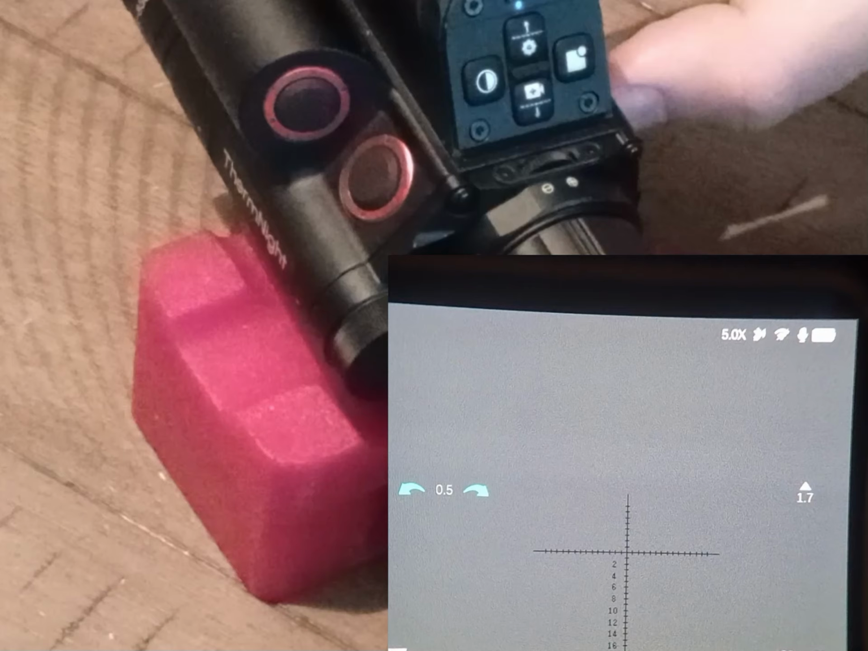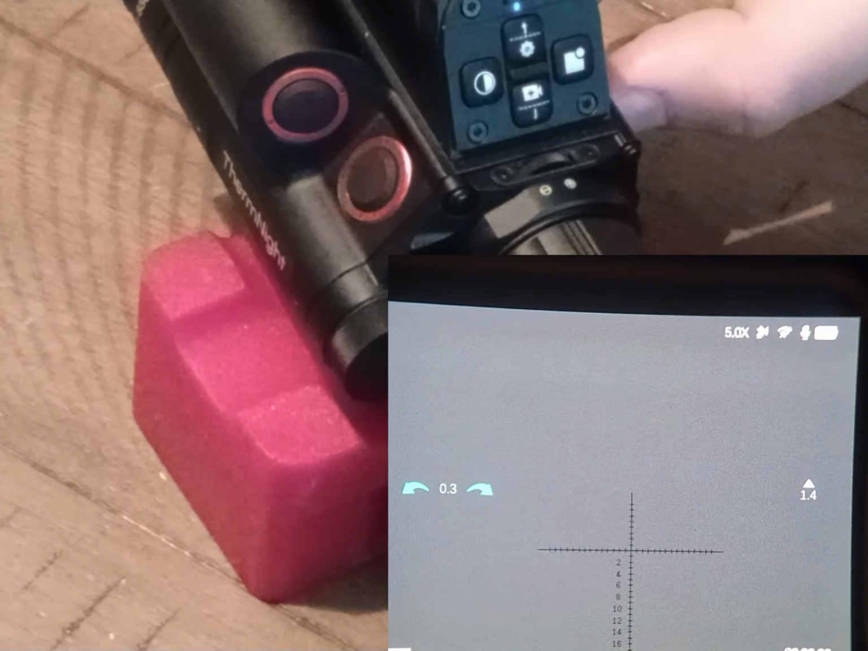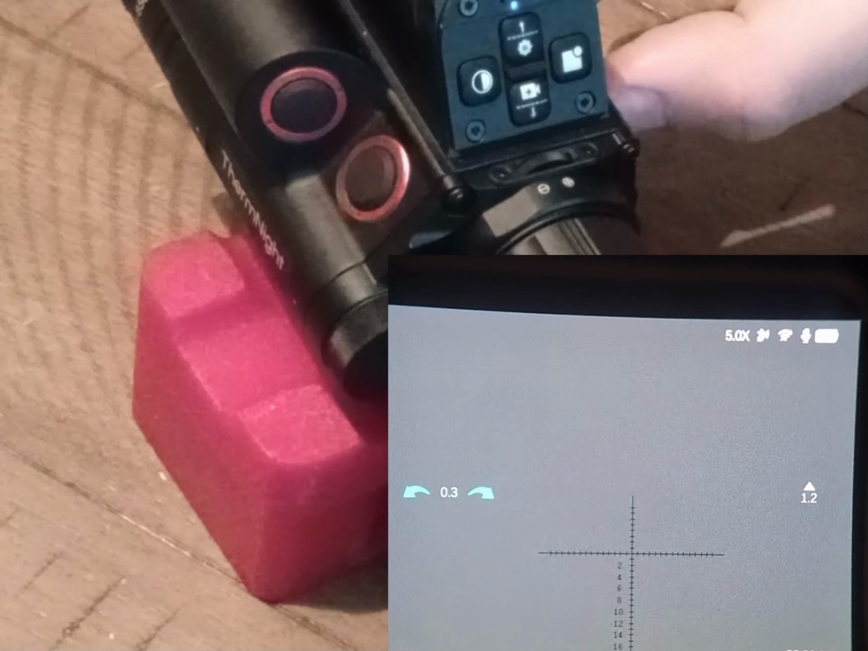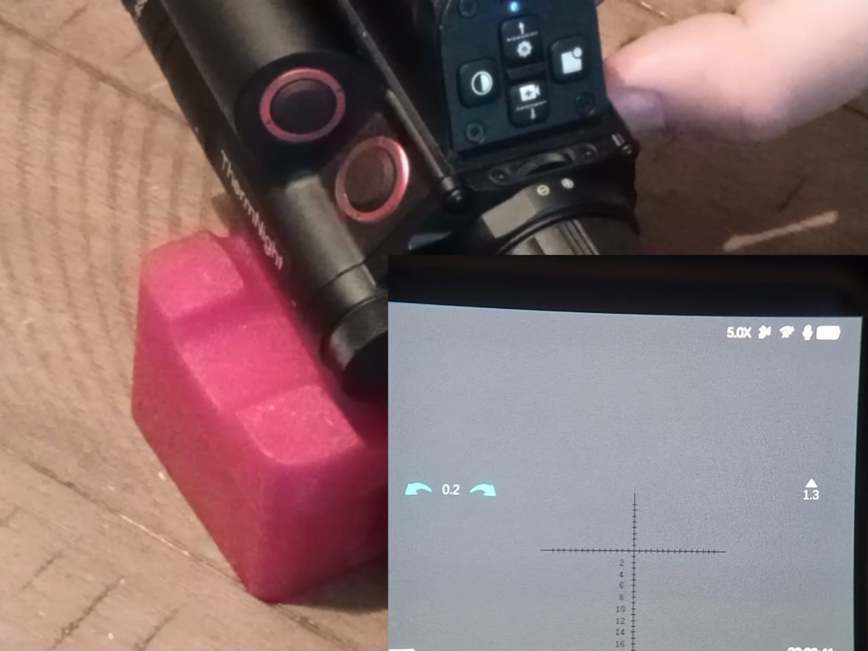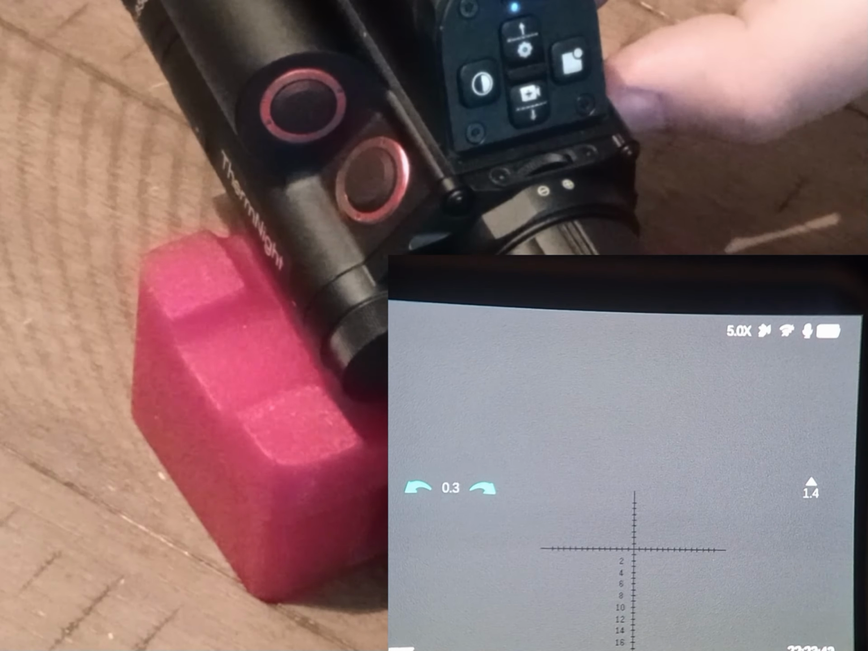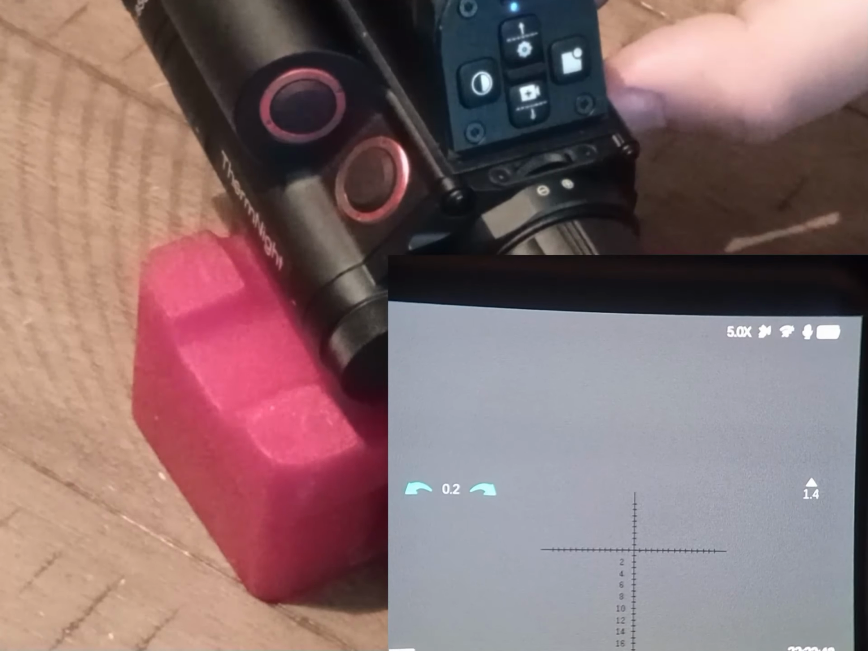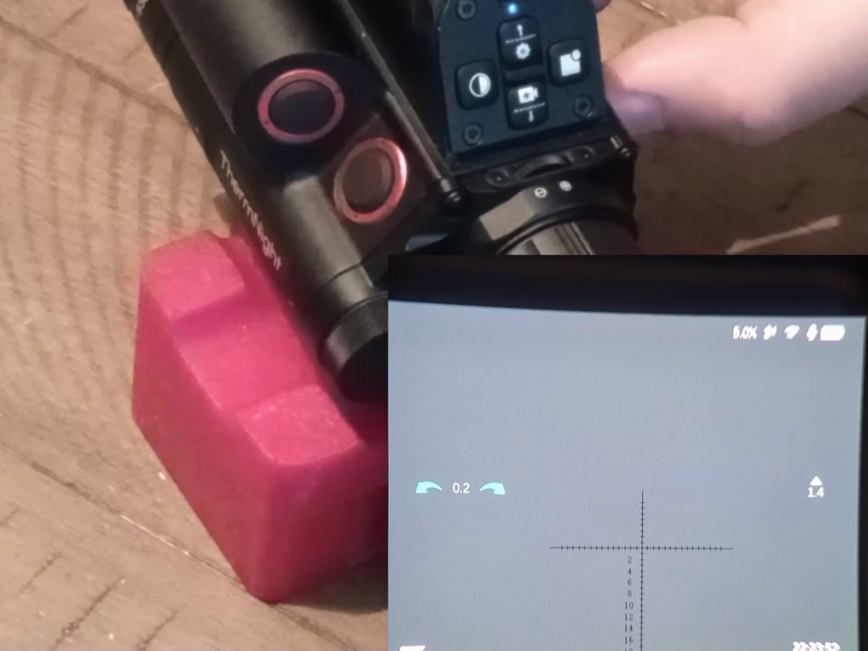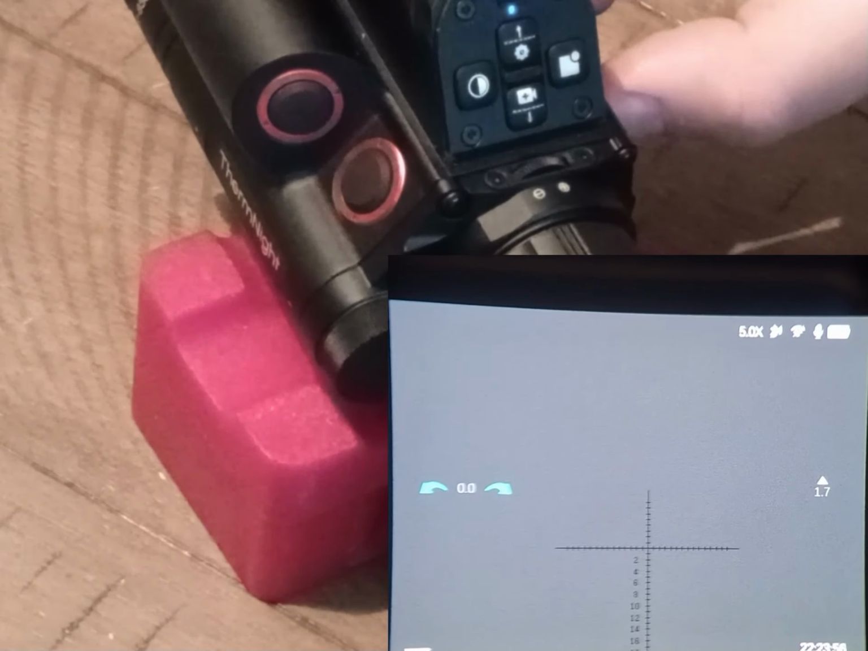So lastly, you're probably wondering, how much does this unit go for? Well, currently I believe it's around a $1,100 price point for this unit. I'll definitely leave a link below so you could check it out if you're interested. It is not on the budget side in my opinion, but I have looked through a lot of stuff, a lot of day scopes, a lot of night vision, and it is up there in my opinion.